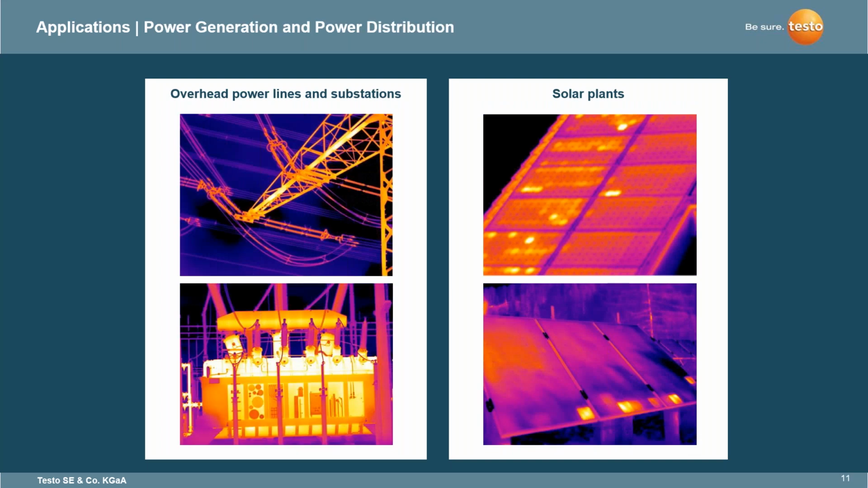In power generation and power distribution, overhead power lines and substations, you've got your bus bars, your connectors, making sure that the generating stations and the generators are working as they should. A big part within preventative maintenance is making sure that these connectors, where they're constantly having electricity flowing through them, not to mention the solar aspect of the sun taking a toll on these different connectors. These are aspects that you are able to cover with thermal imagers from Testo.